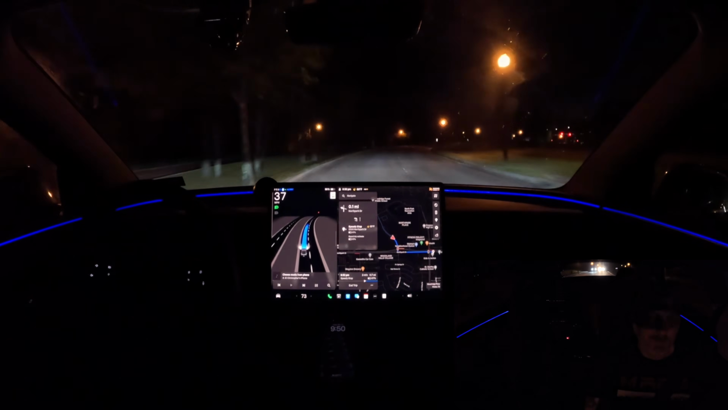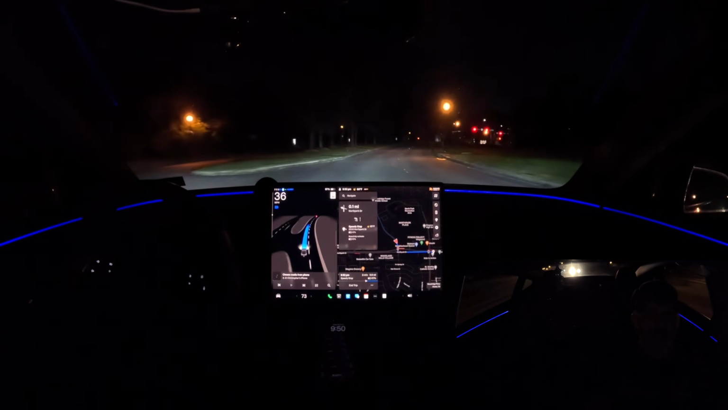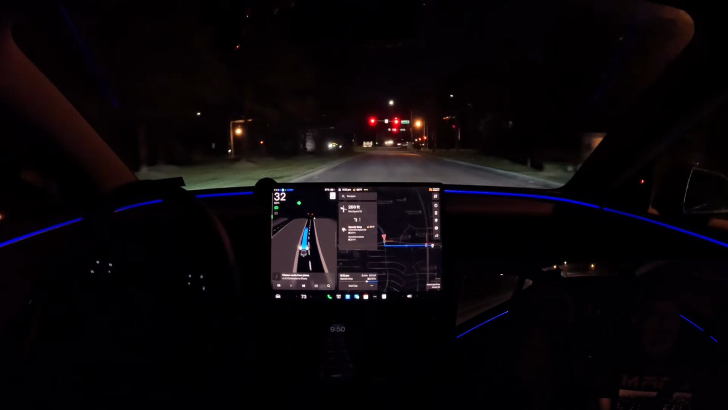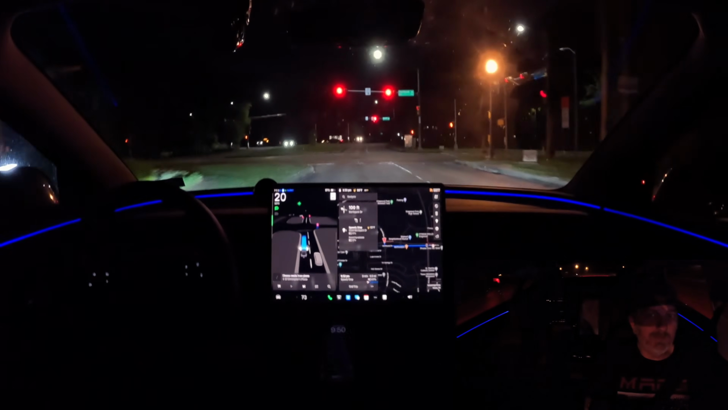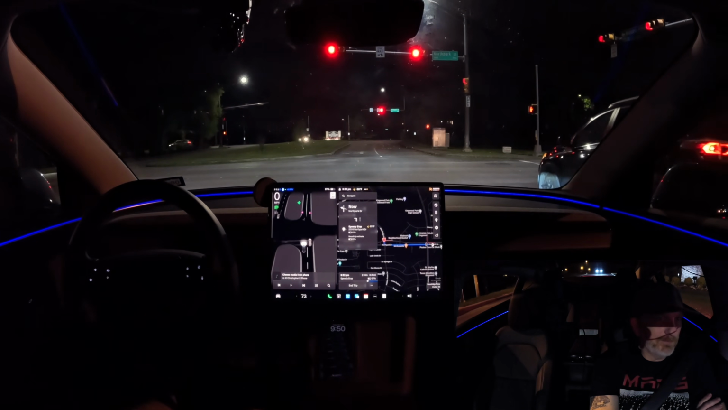But this time we will be taking a left turn, which means we need to get into the turning median up here after the stoplight. There we go, good lane selection. Get over here in the left lane. But we do need to wait for the stoplight to turn green.